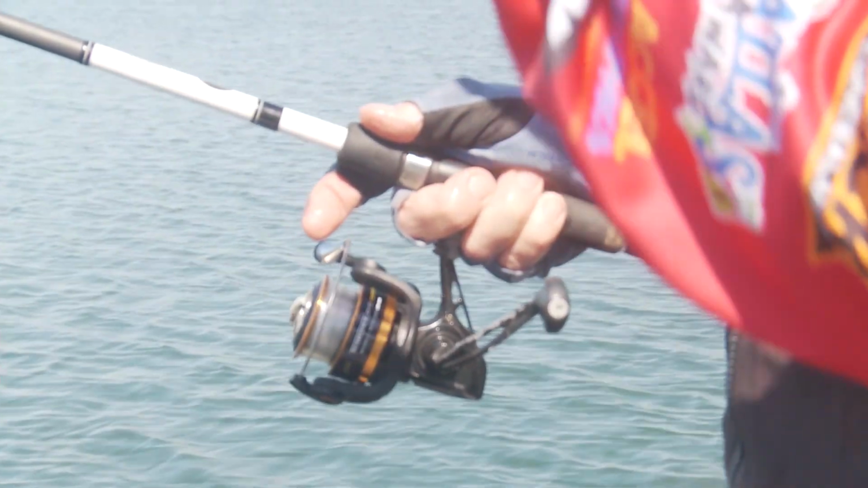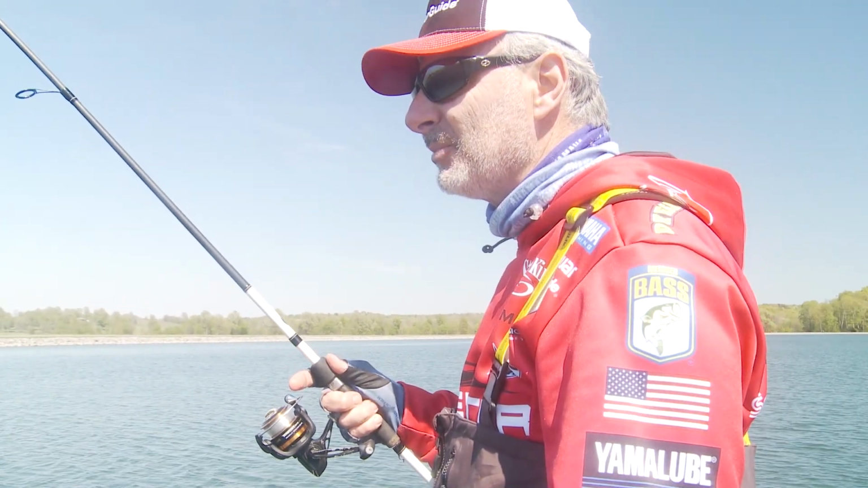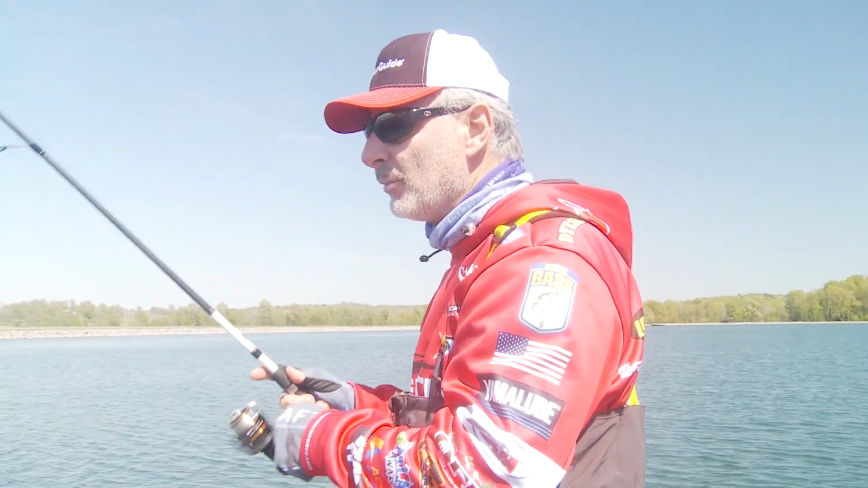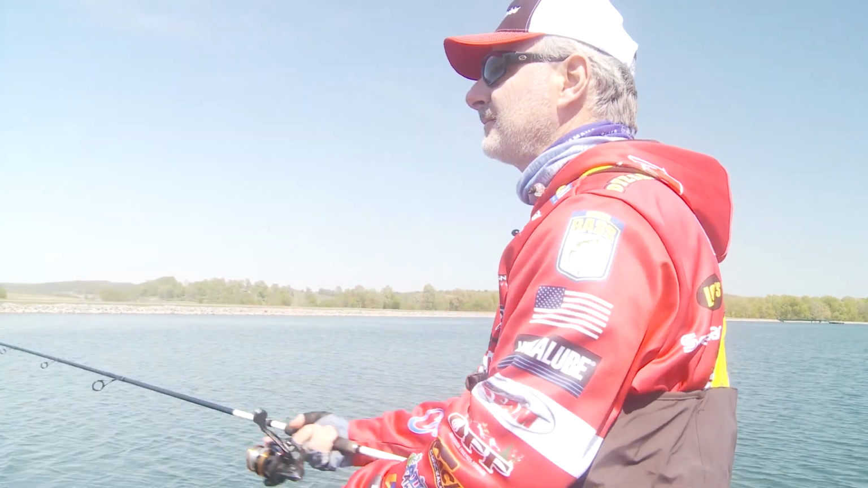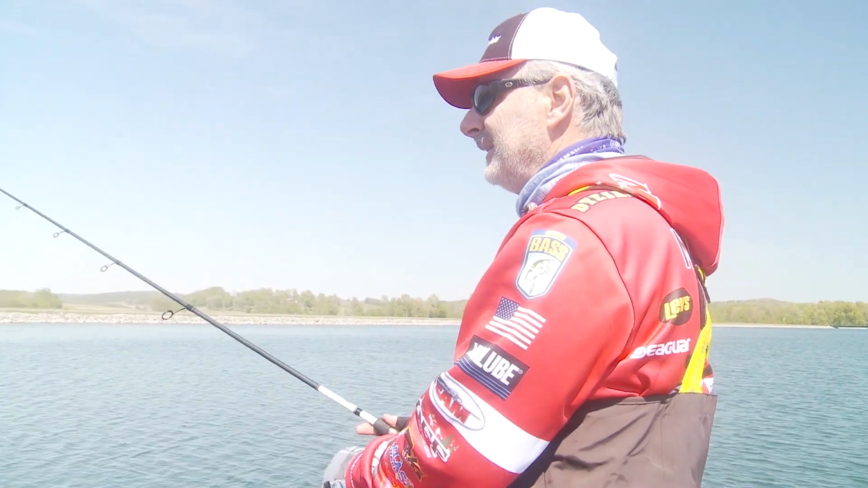Bass tend to like to feed up, just feed up on things just because of the way their mouth is shaped, that upward shape of that bottom jaw. It's easier for them to be more effective. And this technique just totally works for that. Good one on high bluebird days. Less is more.